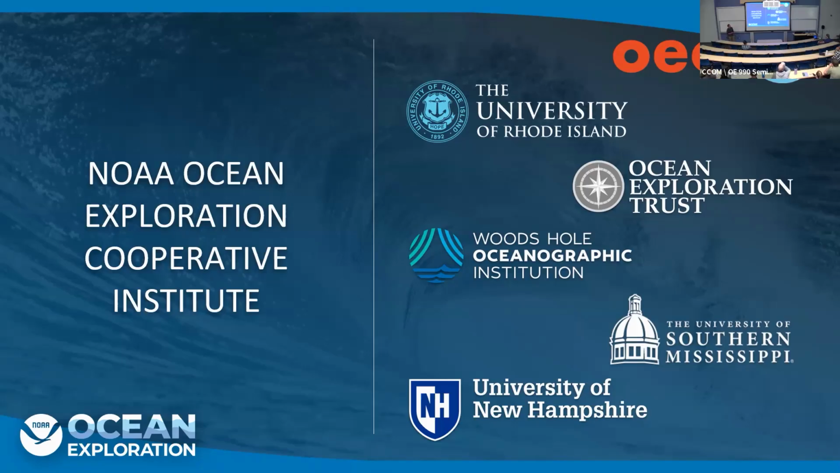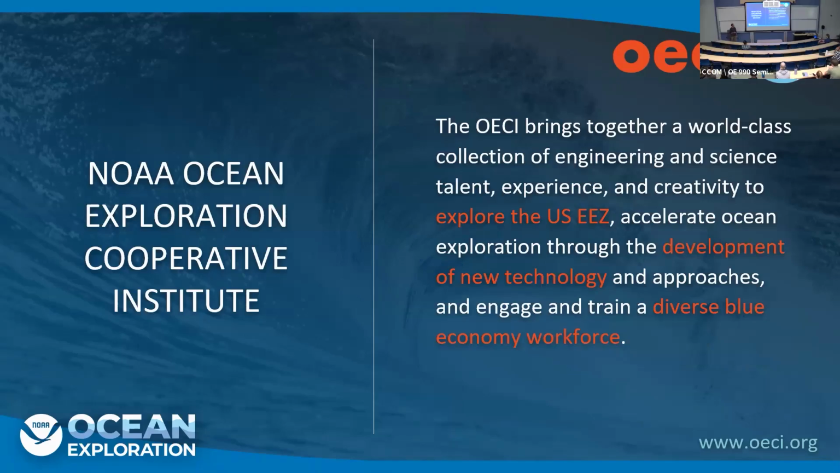And you can see here, it's University of Rhode Island, Woods Hole, Southern Mississippi, and UNH. The main goals of the OECI, this is a cooperative institute that's competitively funded, so that NOAA has designated that this is the most effective way to get out and accomplish the 3 goals set here, which is exploring the US exclusive economic zone, developing and advancing new technologies for ocean exploration, and we want to really directly engage and train sort of the next generation of people that can go out and do this type of work and contribute to a blue economy workforce.